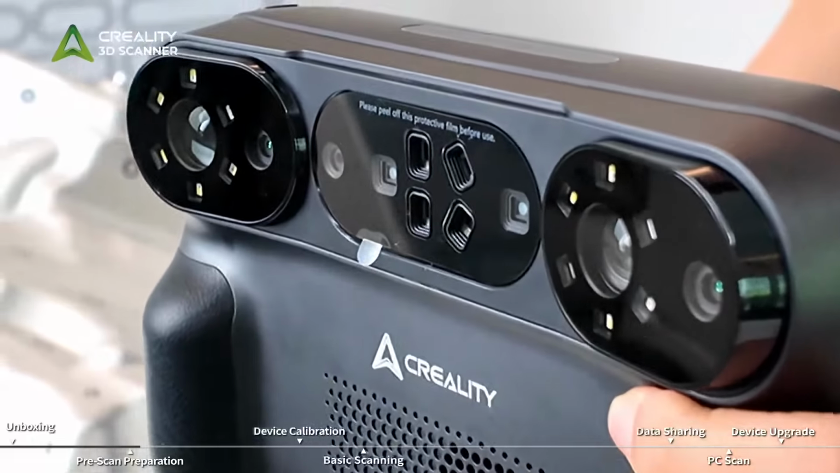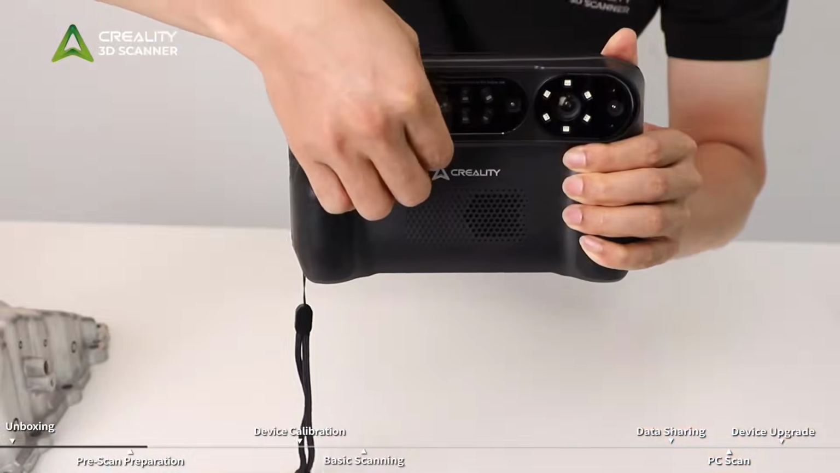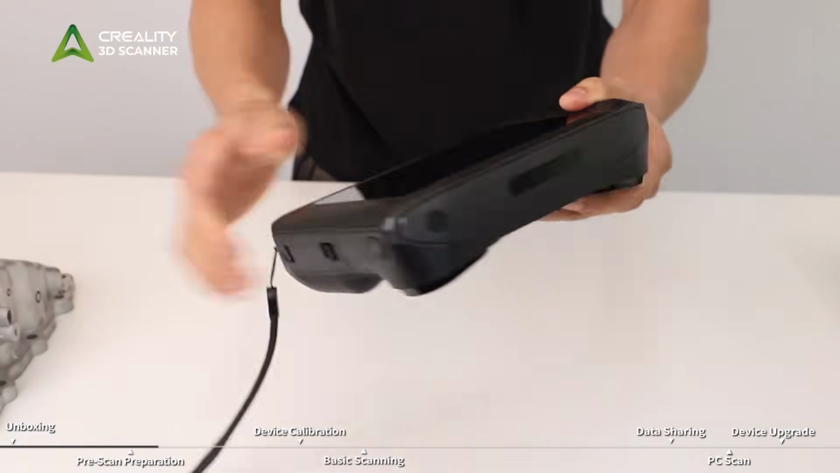Before scanning, make sure to remove the protective film from the scanner lens, as leaving it on may affect accuracy and scan results. Please remove the screen protective film for a better viewing experience.